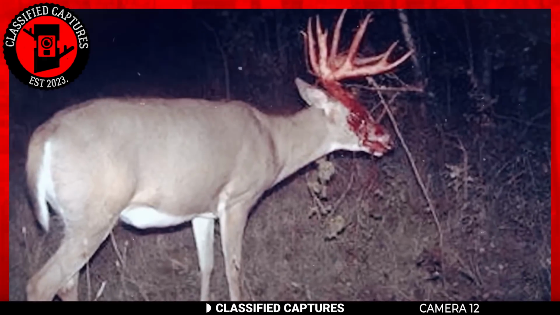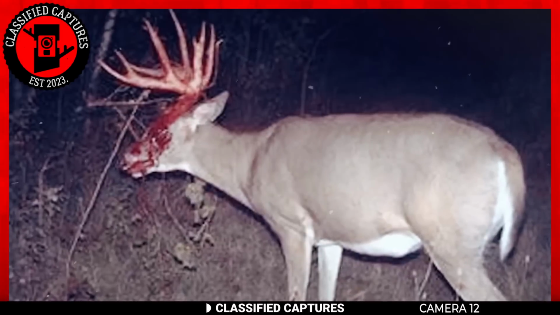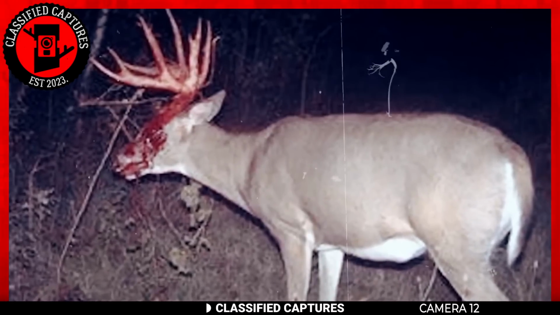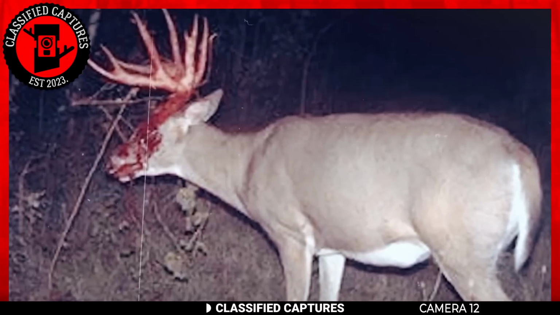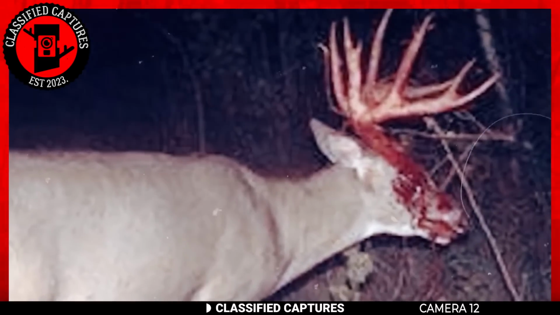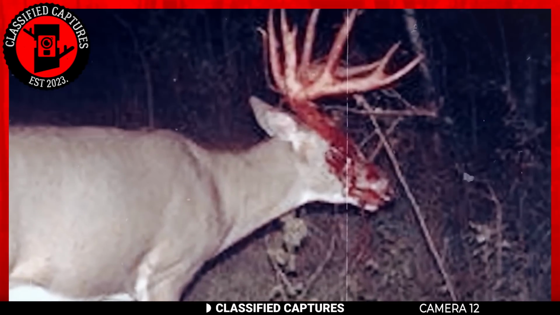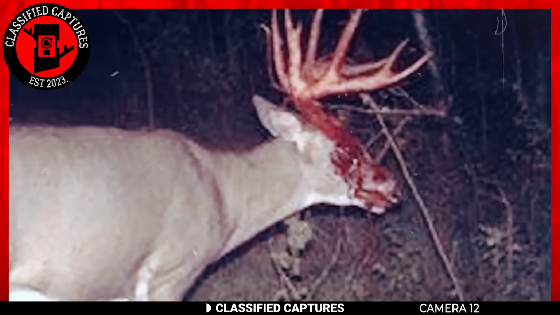Next, we have this very disturbing trail cam capture of a deer. We've seen a lot of deer footage today, but none compares to this bloody trail cam capture of the deer's face. What could have happened to this deer to leave it with such a bloody face? I mean, it looks as though it suffered a serious wound. Had it been involved in a serious fight with another deer or gotten stabbed with its antlers?